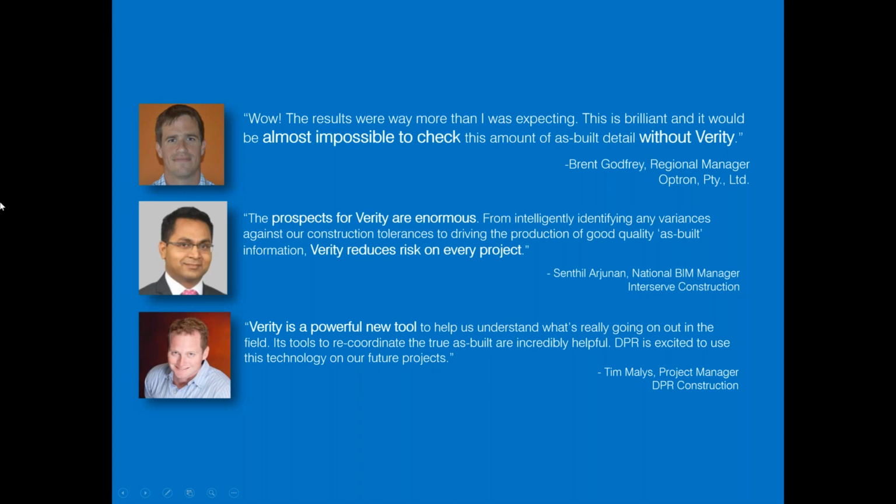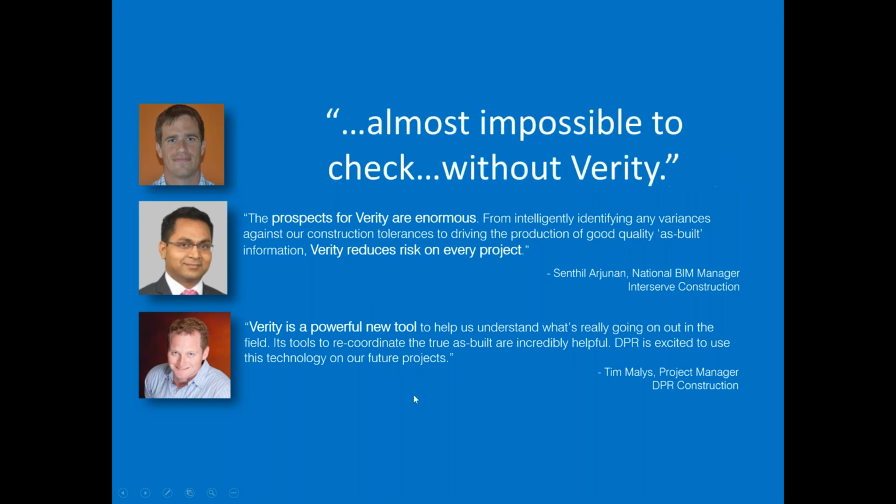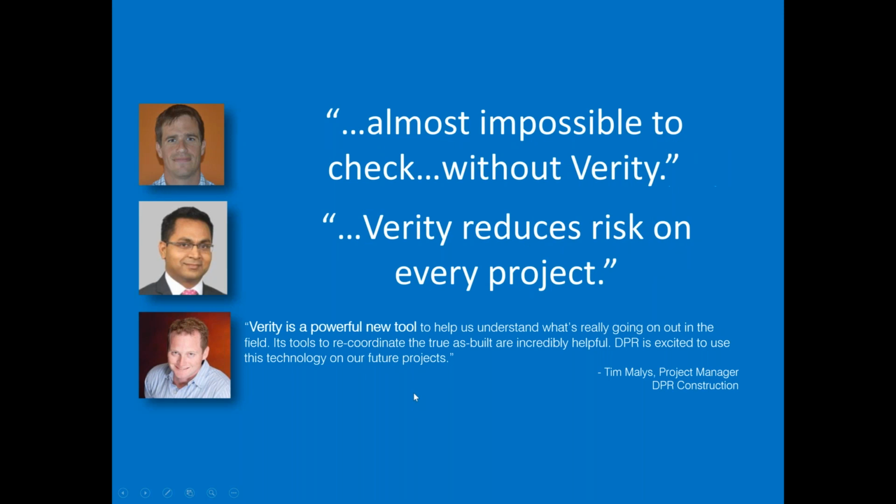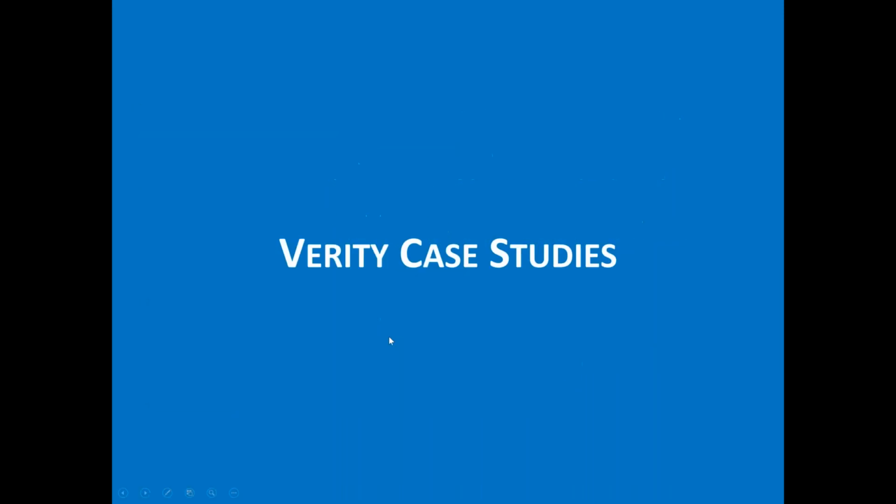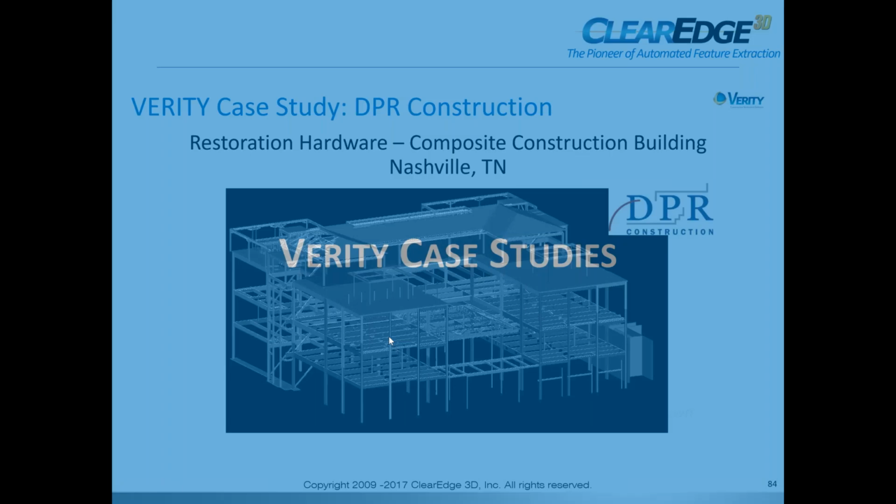Okay, here are some customers, and this is from around the world. So here's 3 from South Africa, this was the UK, and this was the US. So we've got customers using Verity very successfully around the world to actually keep their project on schedule and within cost. Okay, you could see some of their feedback. In this case, it reduced risk on his project, and in this case, it actually saved his project from a cost overrun.